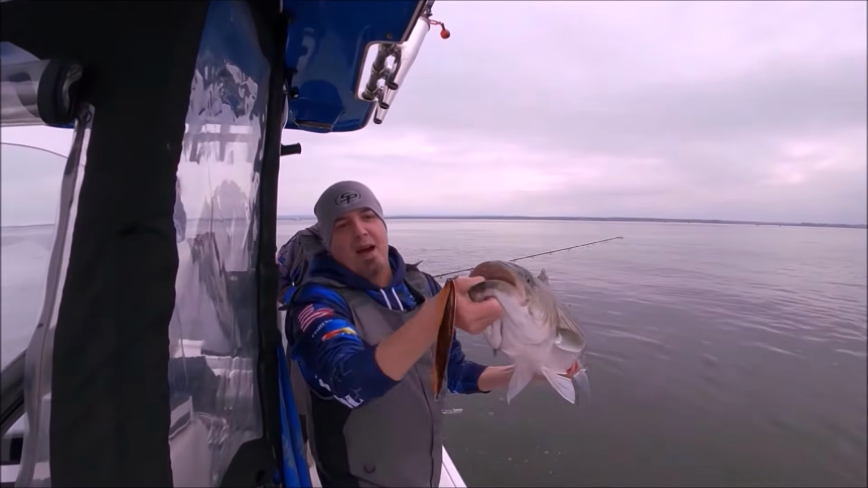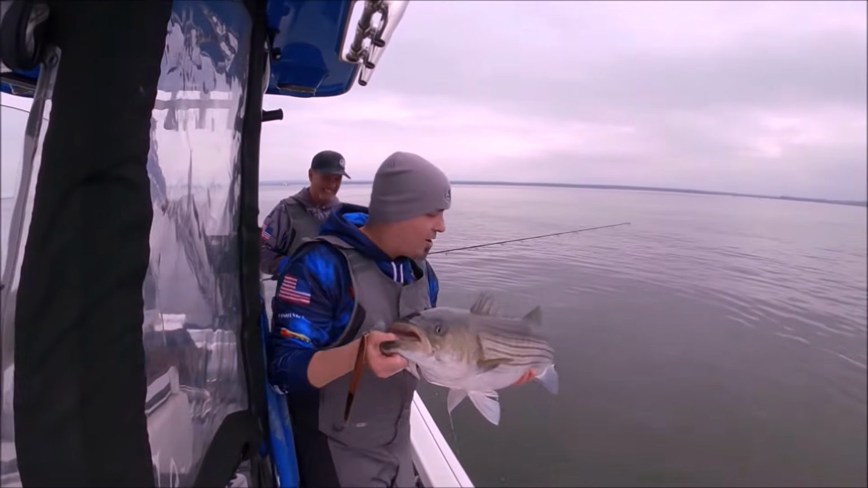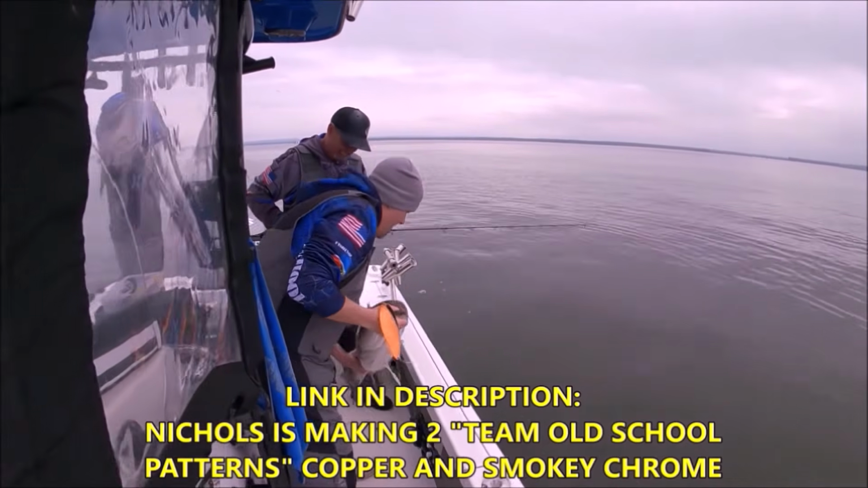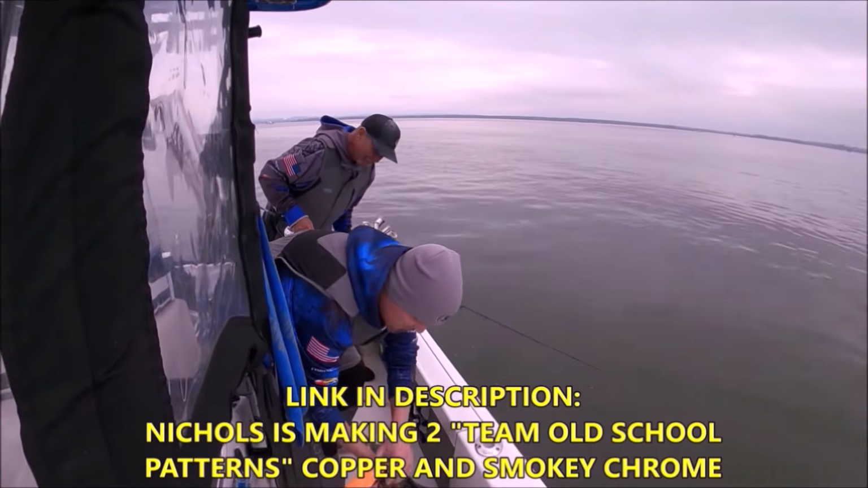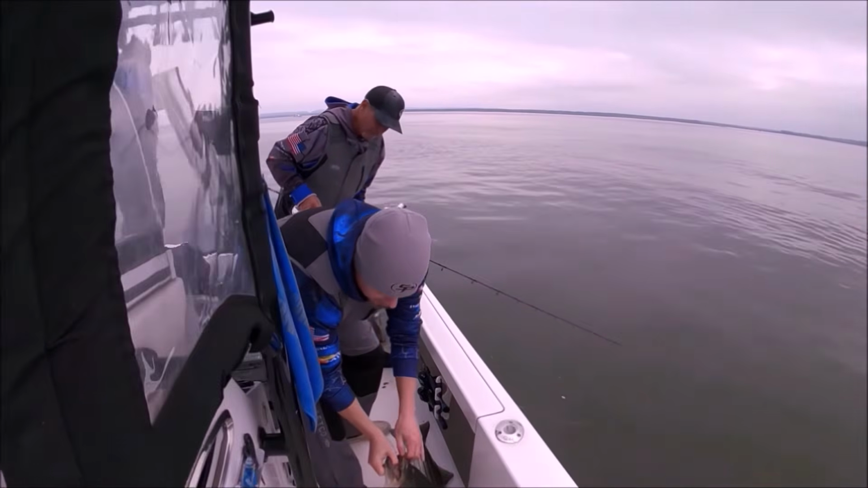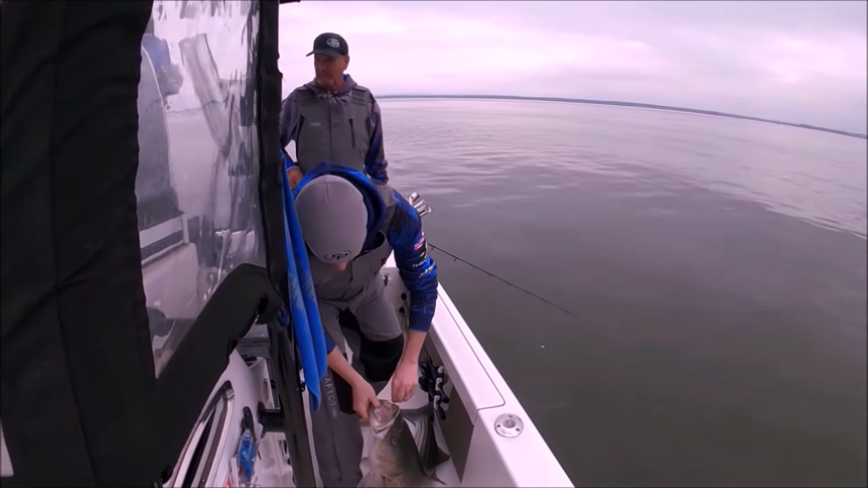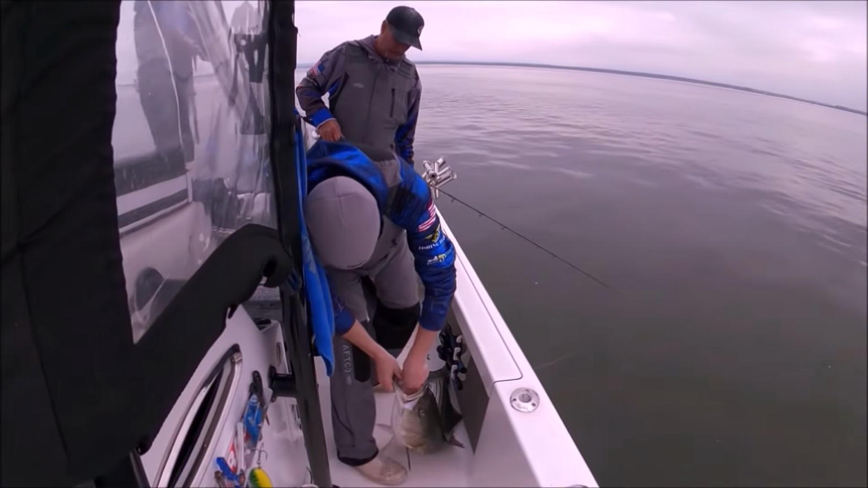That is a beaut on the copper. It's a Team Old School pattern. You can get it at the Nichols website. Go to their Ben Parker spoons, and we got two colors that we're just trying out, and they're doing good. Honestly, guys, first time we put them down, but we put them down in a pile of fish. To be honest, I'm sure any color would work right here, but this one seemed to whack one first, so let's get her back as soon as we can.